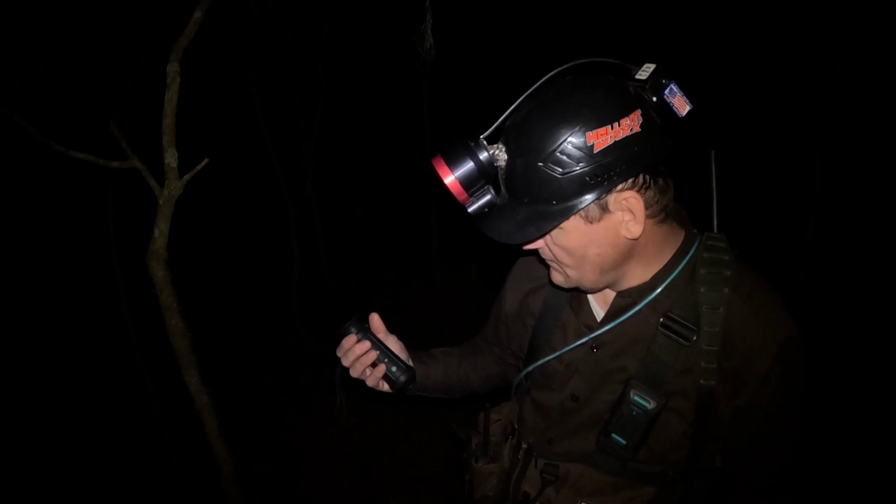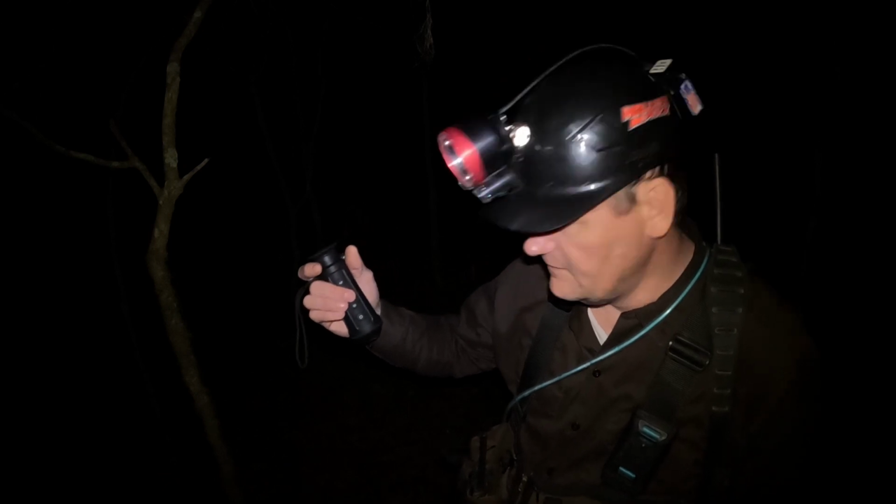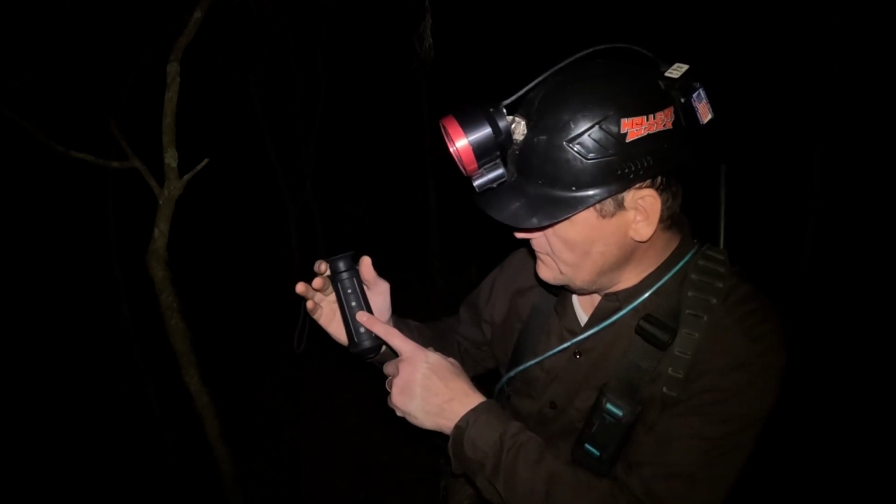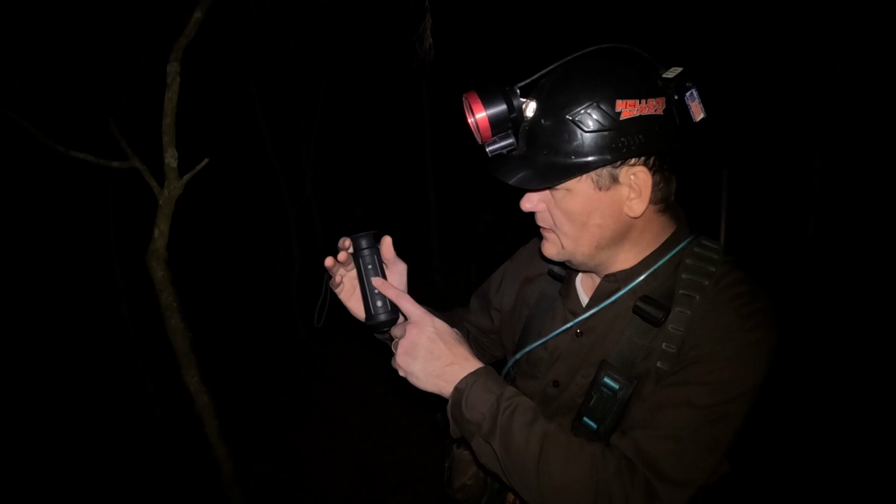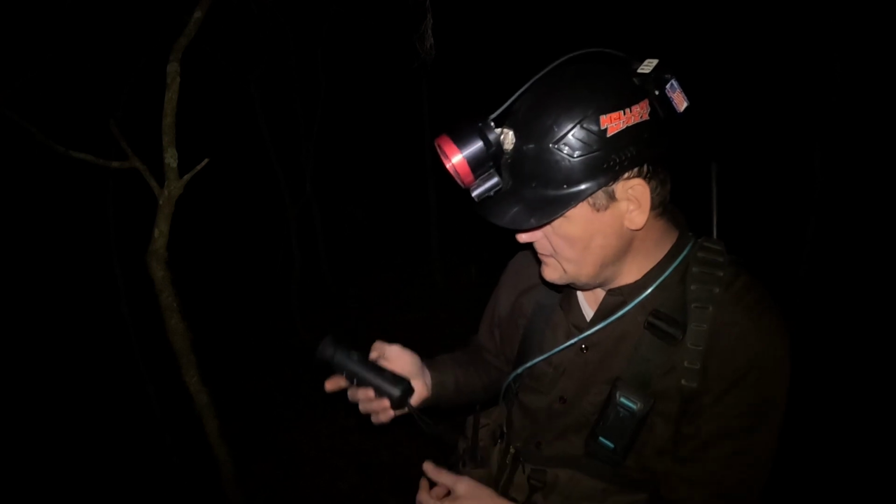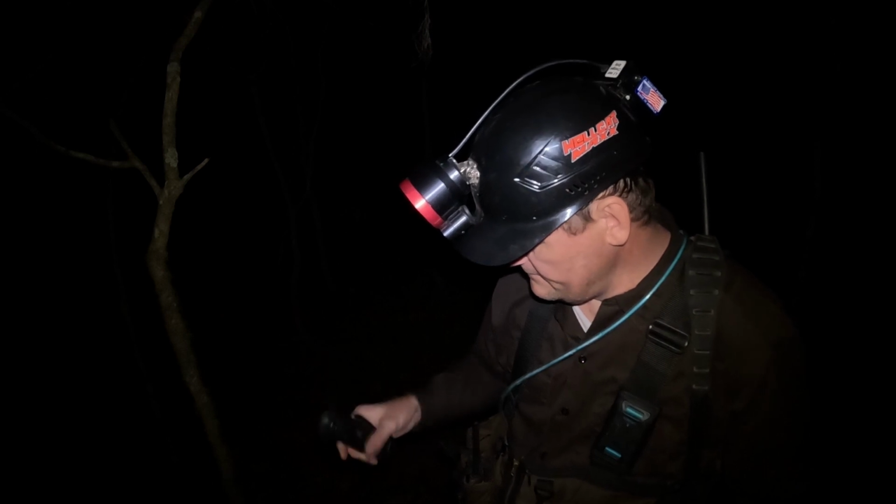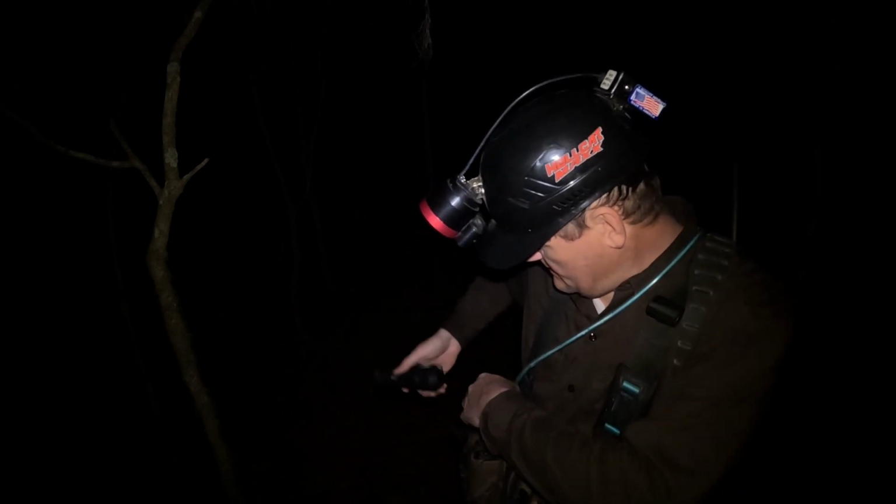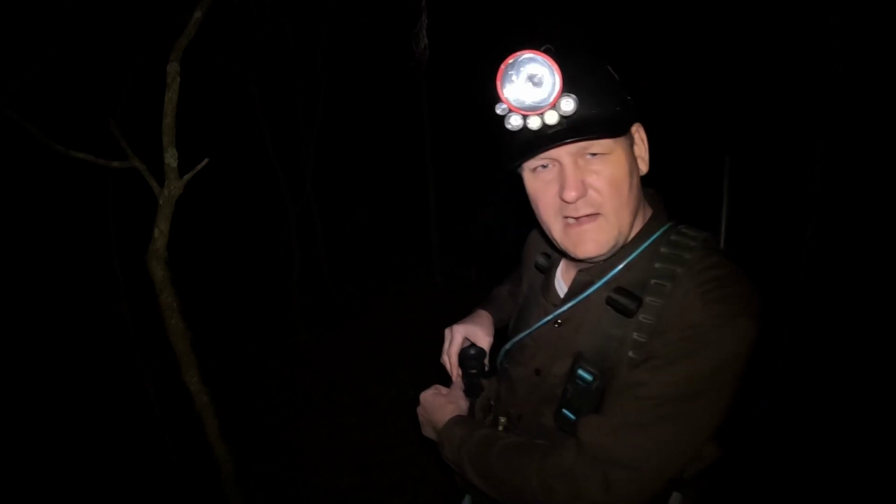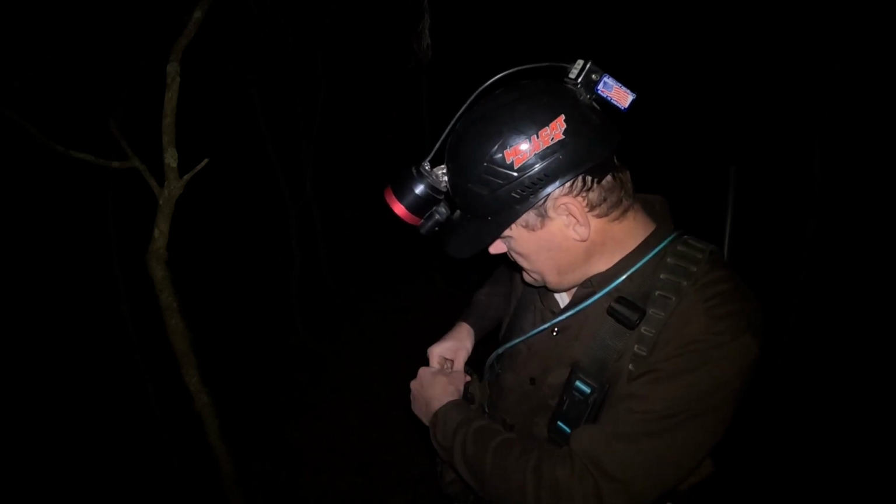You can zoom in, zoom out with this button. This changes the different modes or heat settings. And then your power button up front here. This is your video photo mode. And then here's your adjustment to make it clearer. So it's lightweight. I like it. Wish I hadn't had to buy two before I found out which one I liked. It's all trial and error.